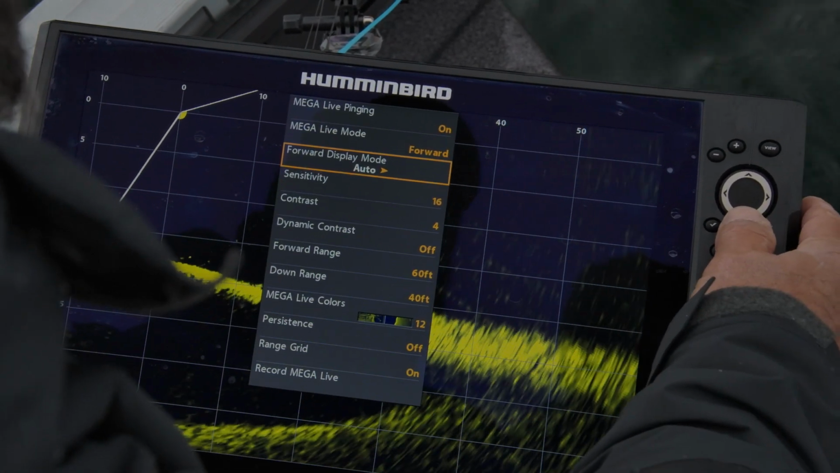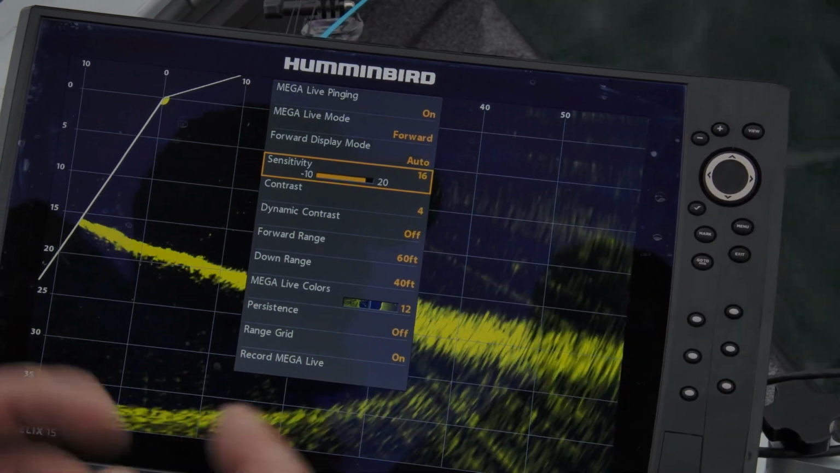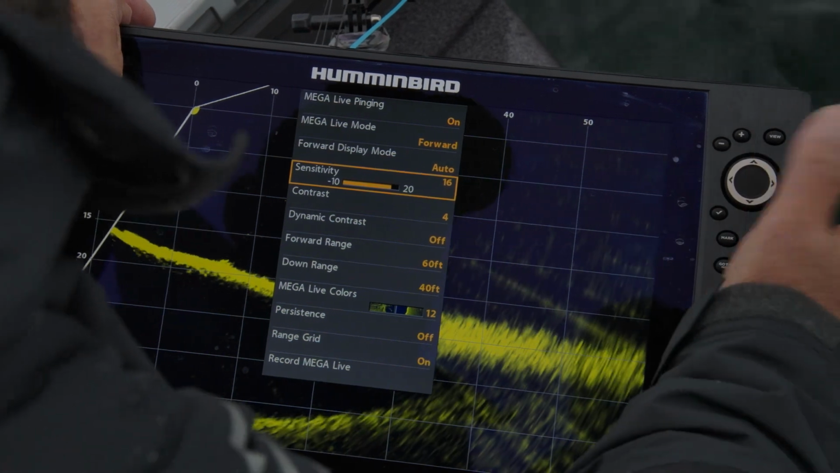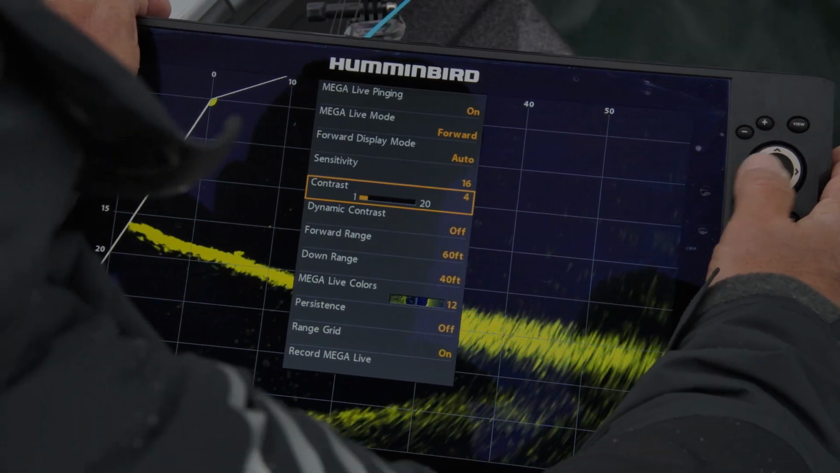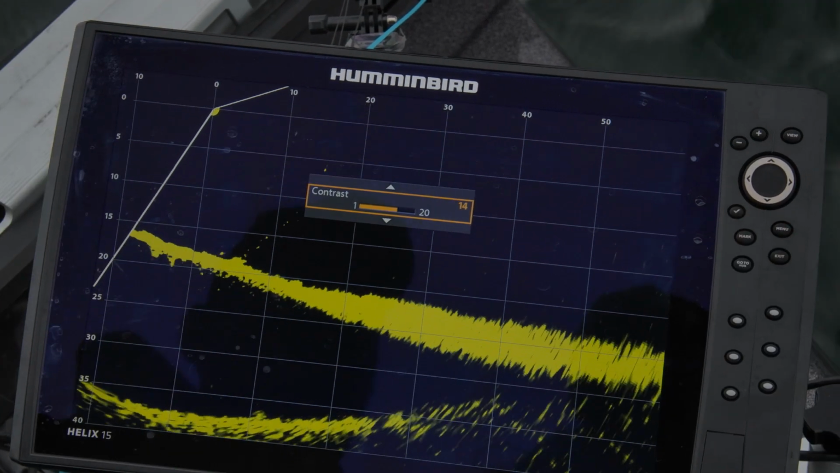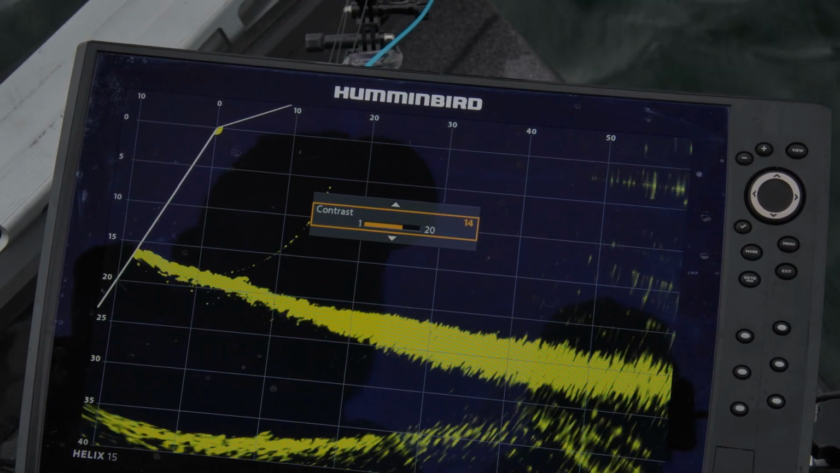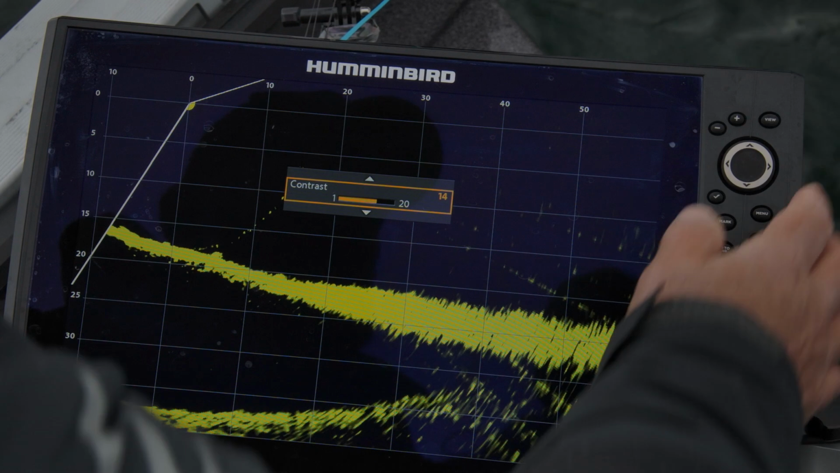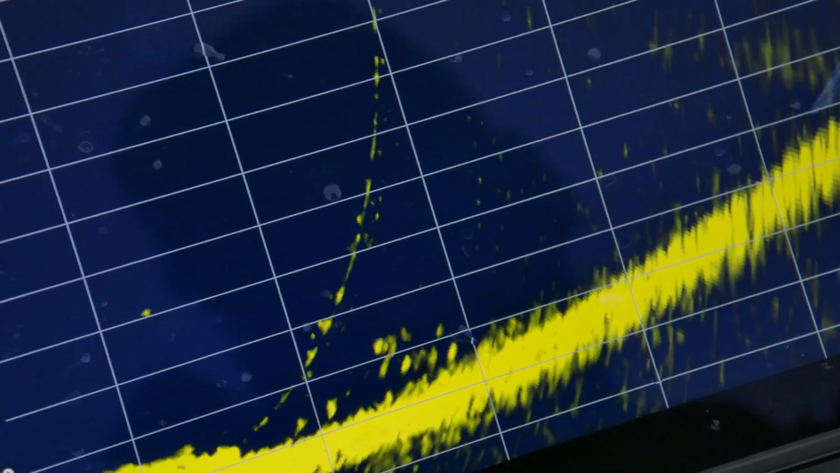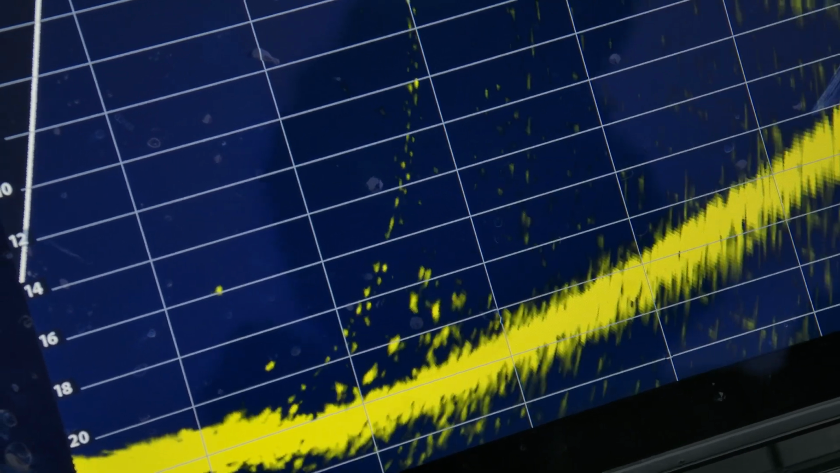Moving down, the sensitivity. So I had to play a lot with sensitivity on this thing. Sensitivity at between 14 and 17 seemed to work great. This is, if you like a clean image, by bumping the contrast, you'll clean up a lot of the snow, but what I will tell you is you will lose detail. So I like to have it around 6 to 4. That gives me the most detail.